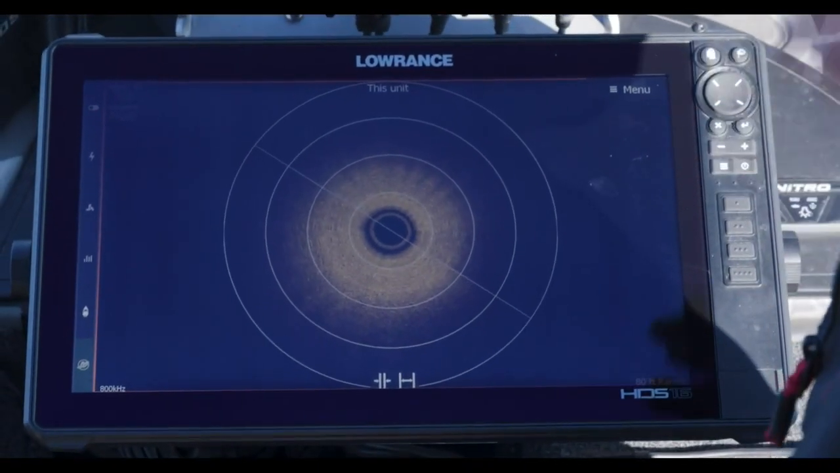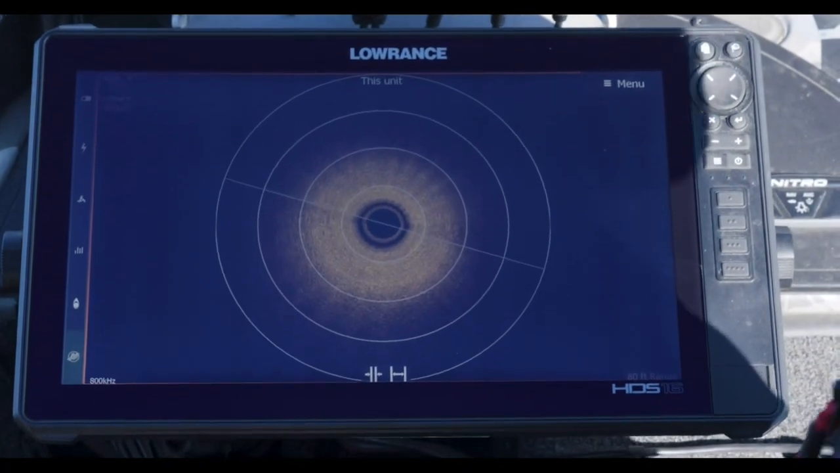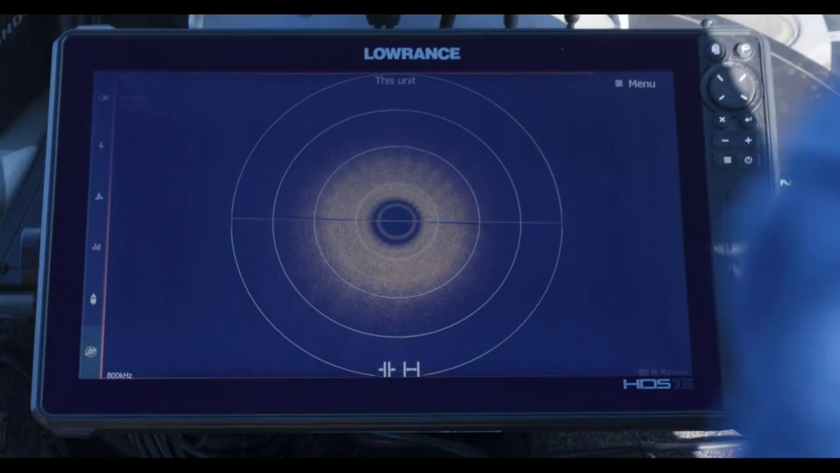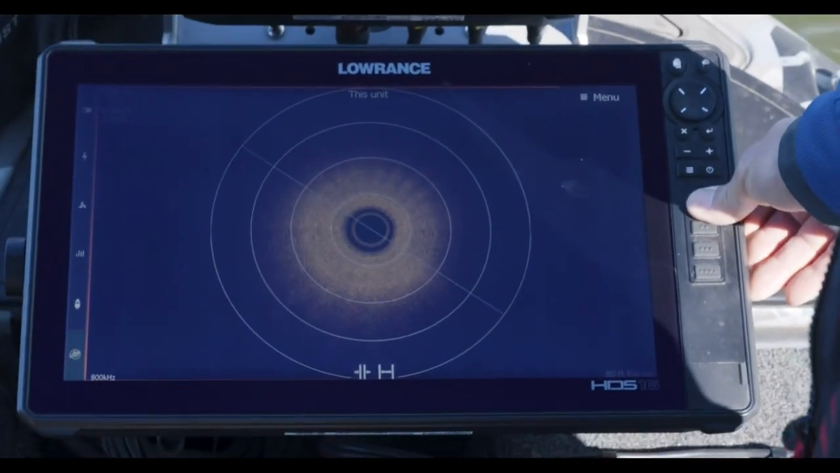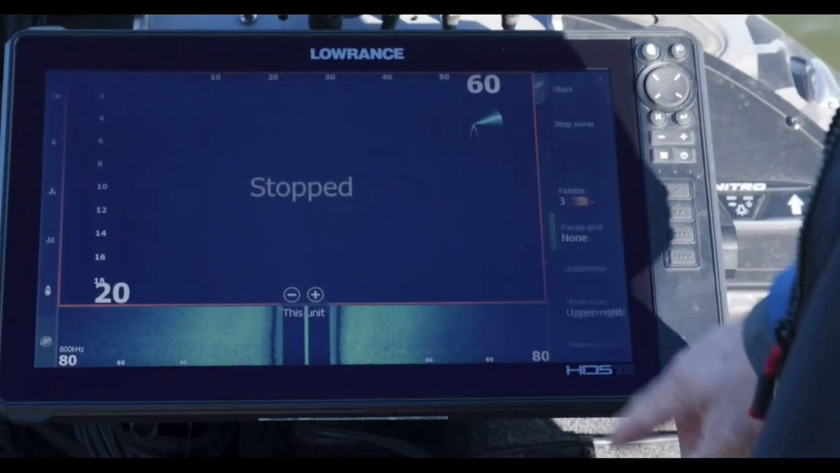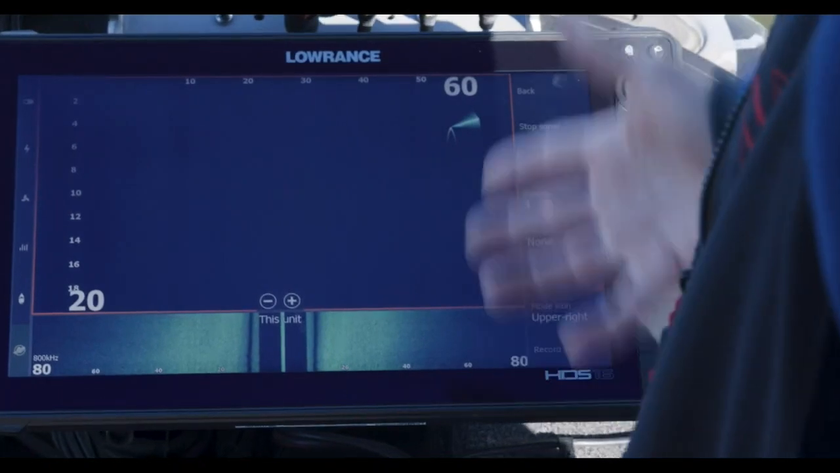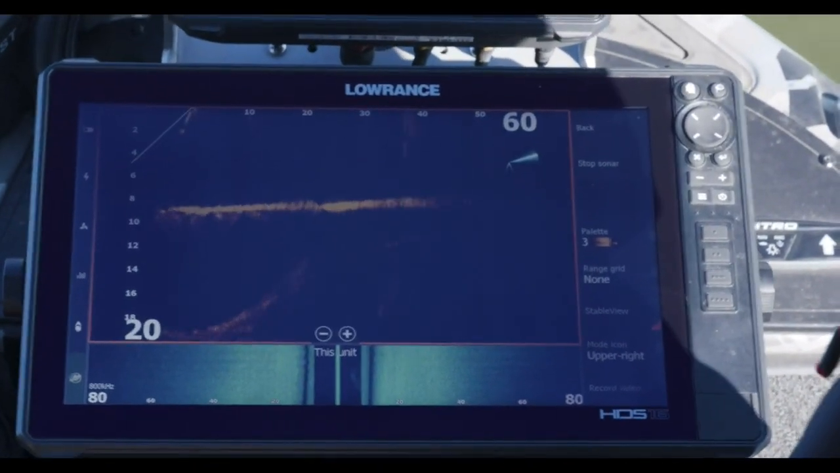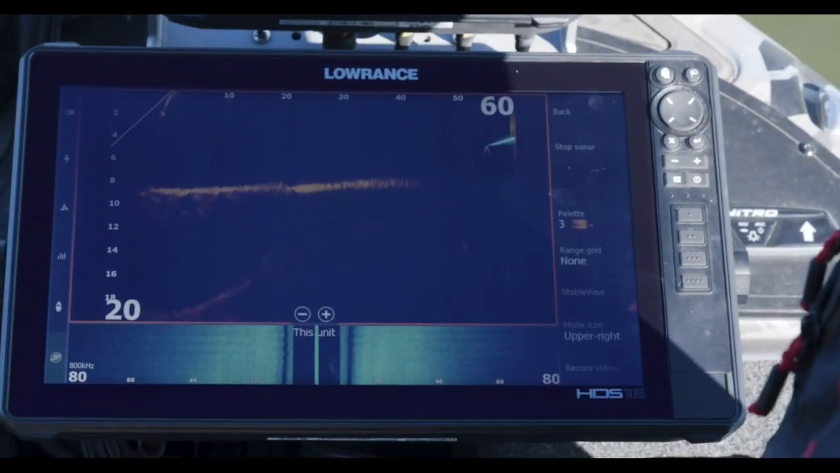I love how simple it is. I mean, it was installed instantly. It's simple to use. I just got a quick access key right there. As soon as I hit my trolling motor, it stops it. I've got now my quick access key here to go back to my other page that I use all the time. I just turned my ActiveTarget on right there. Now I'm going. Super cool, super simple, super easy. Man, I appreciate it.